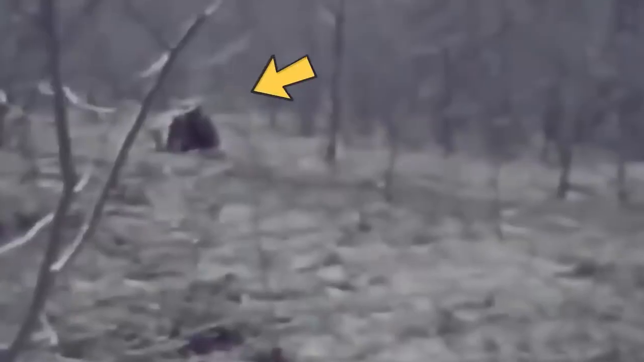The woods kept their mysteries, the creature disappeared, and all that was left were questions hanging in the air. A mysterious dance between what we know and what we can't figure out. What is that?